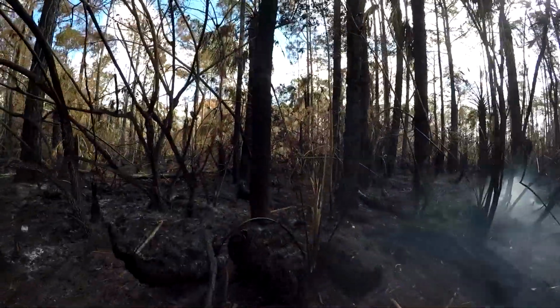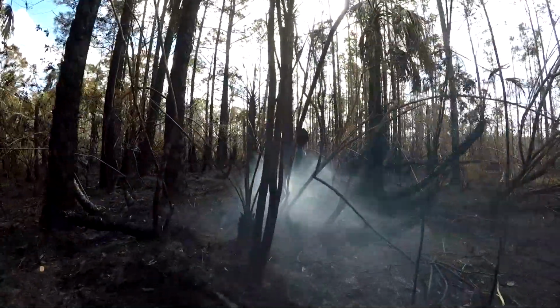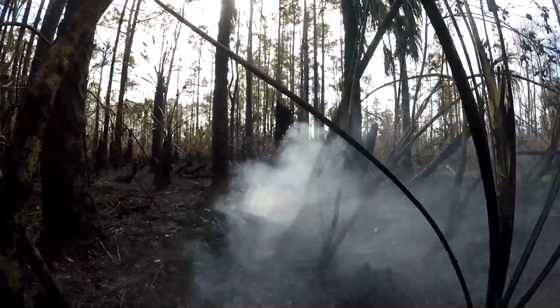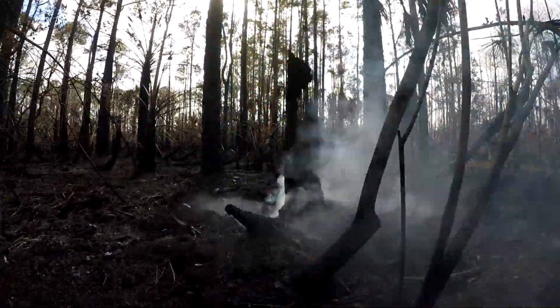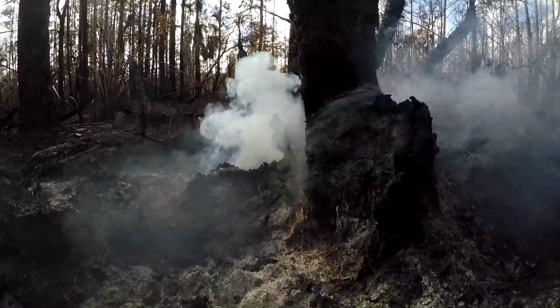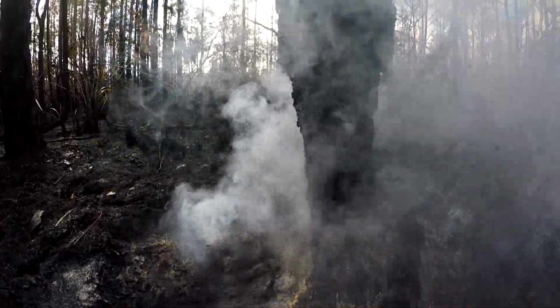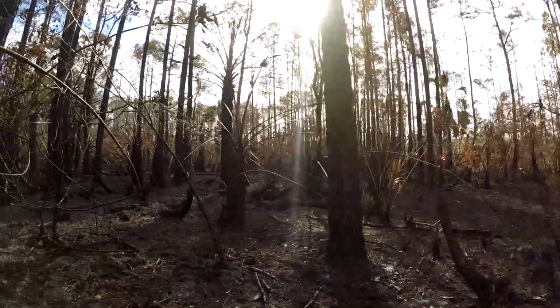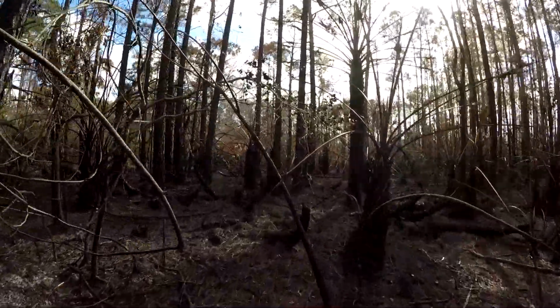Alright you guys, it's time for my most highly anticipated and hopefully most educational episode of trail camera pickup. I'm up here in the area where they've been doing the prescribed burning. This trail camera pickup is the one that almost didn't happen. I put this camera out 2 weeks ago on a Saturday.